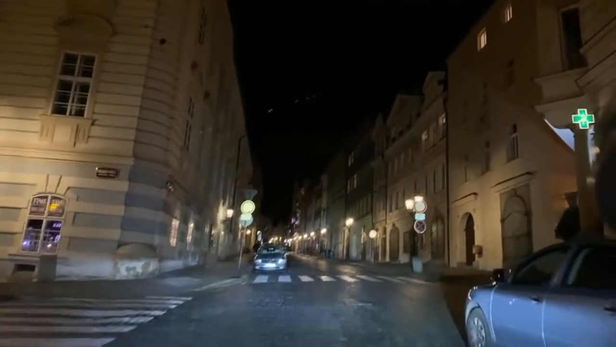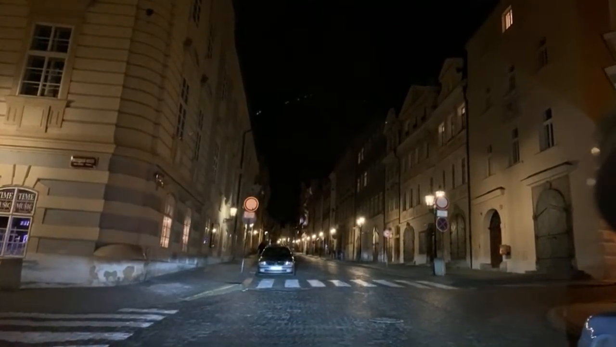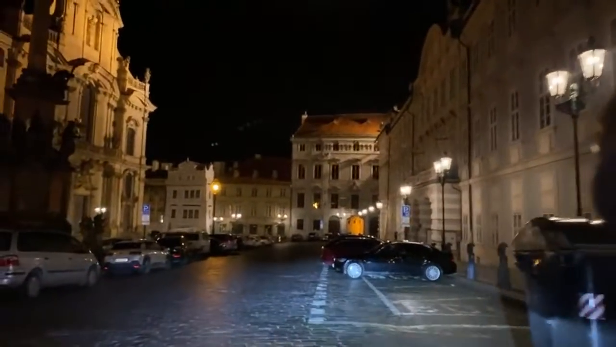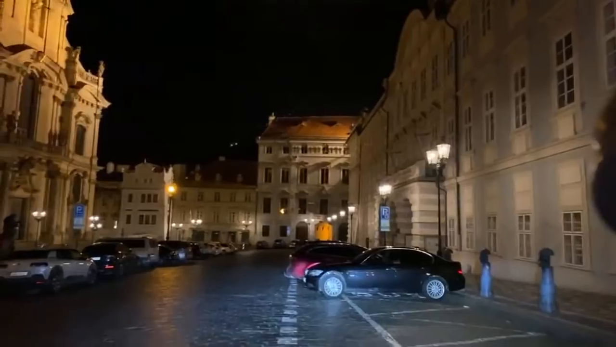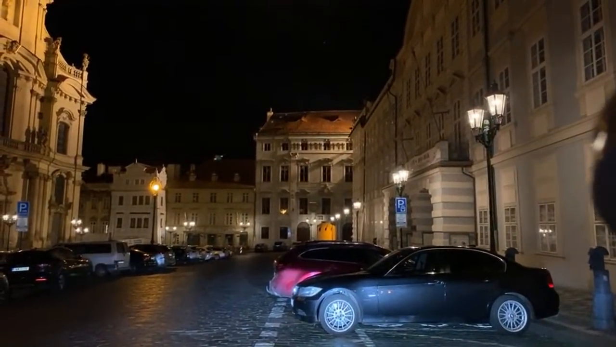This is the street that goes up to the castle. That's Nerudova. Here, great pub on the right, U Kocoura. This is like a pub tour, pub crawl. And here you can see the St. Nicholas Church with its entrance and another Marian column on my left that you can't really see now.